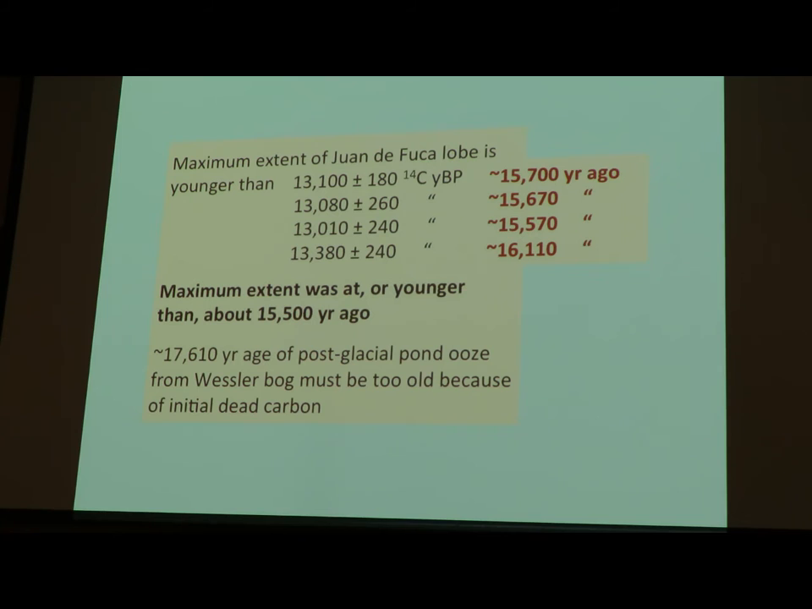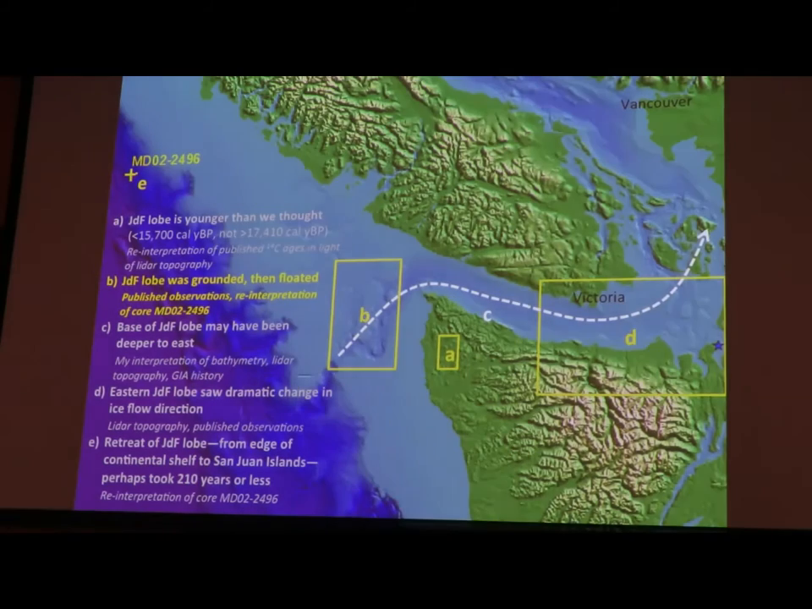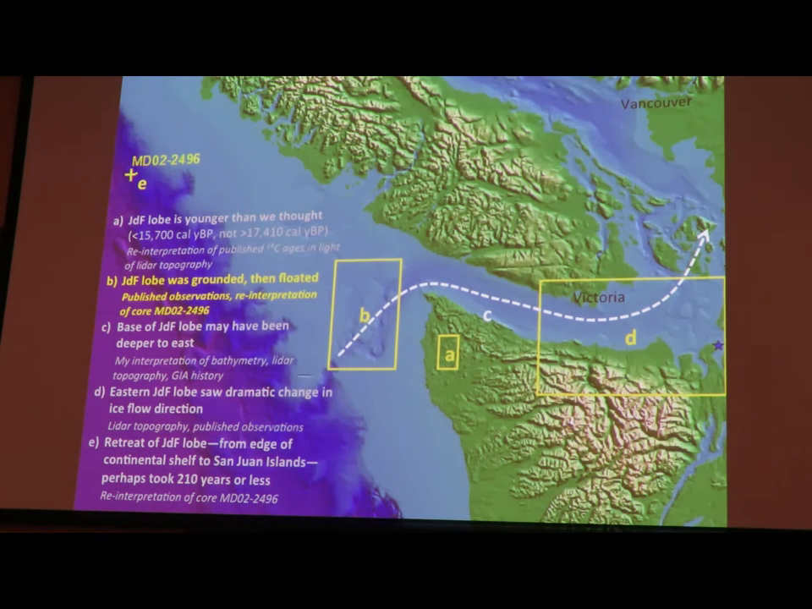And the maximum extent of the Juan de Fuca lobe is younger than these ages here, which is, well, younger than maybe 15.7 or so as an average. And so maximum extent was 15.5 or maybe younger than that. And this age here must be a problem. That we sampled a bog that happened to have dead carbon in it, that not all of that pond scum, the ooze in the bottom of the pond, was made by carbon captured from the atmosphere. So the Juan de Fuca lobe is younger than we thought.